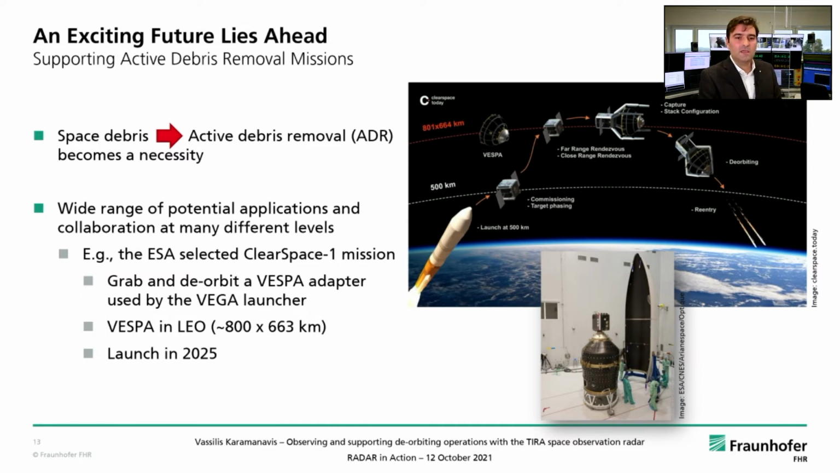One example is the ESA ClearSpace-1 mission, which aims at grabbing and deorbiting a Vespa adapter as used by the Vega European launcher. Vespa, or one of them, the target of this mission, is in low Earth orbit with an apogee of 800 and a perigee of 663 kilometers, and the mission to grab it and deorbit it is bound to launch in 2025. That is pretty soon.